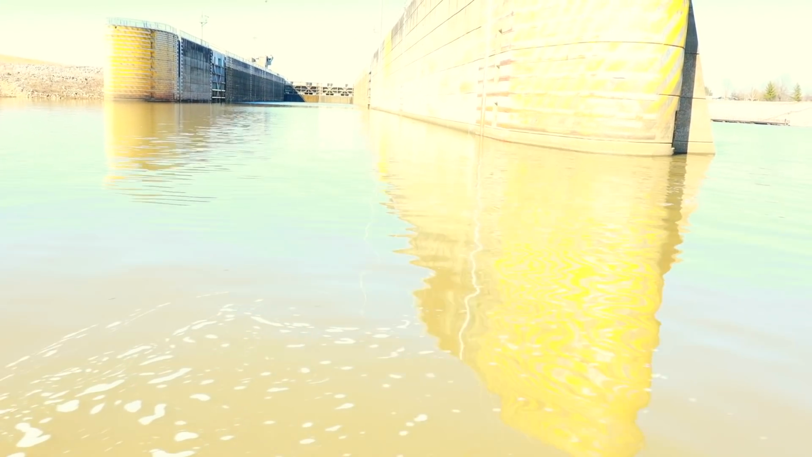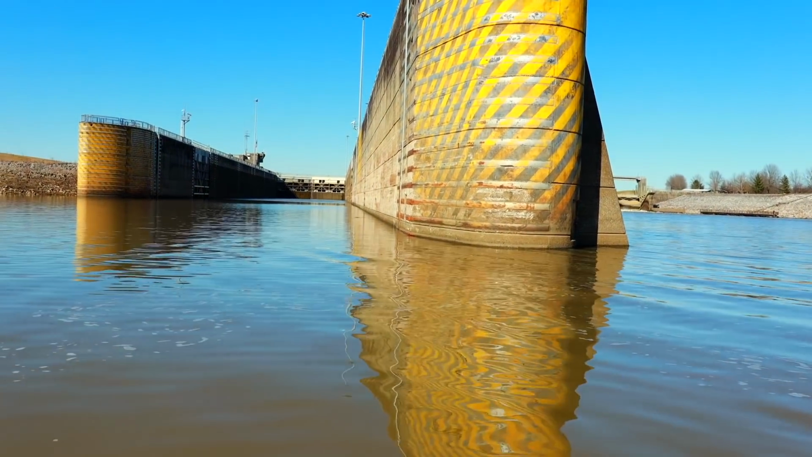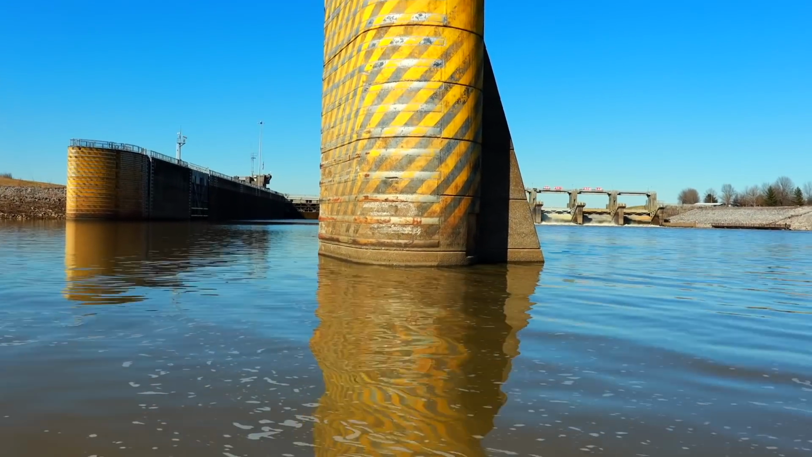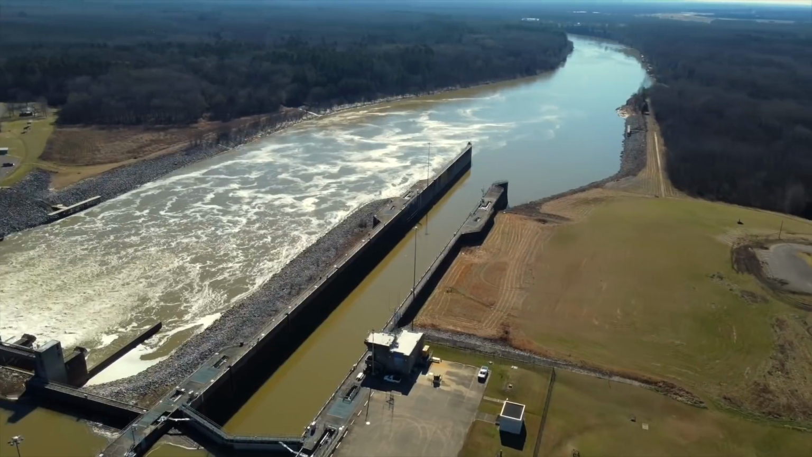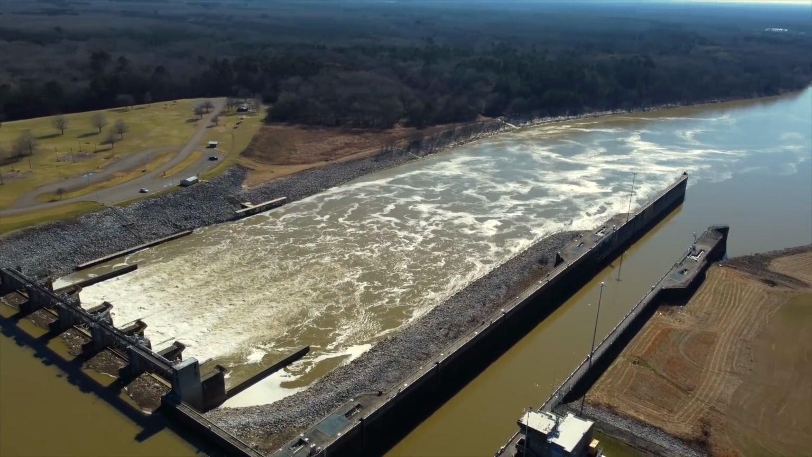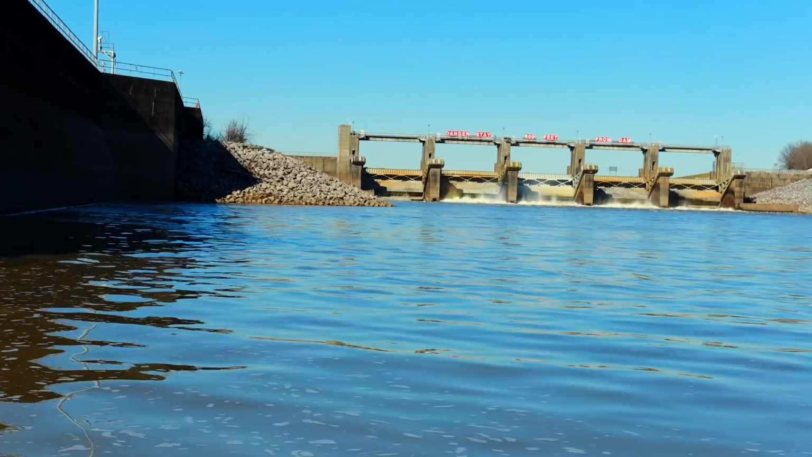We'll just show you a quick view of this. And then, like I said, I'll fly the drone. We might get pushed back from the water that's coming out. I don't think so. We might though. It's pretty neat. It's actually beautiful. This is the one thing I loved about fishing, is seeing the locks. They're just neat.